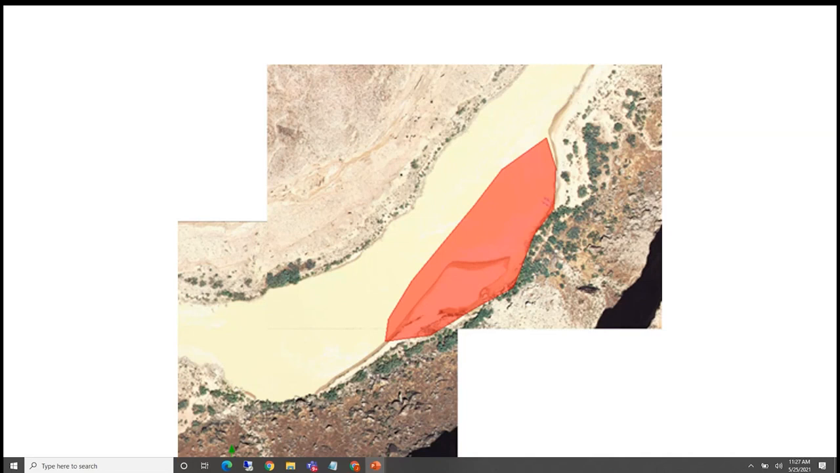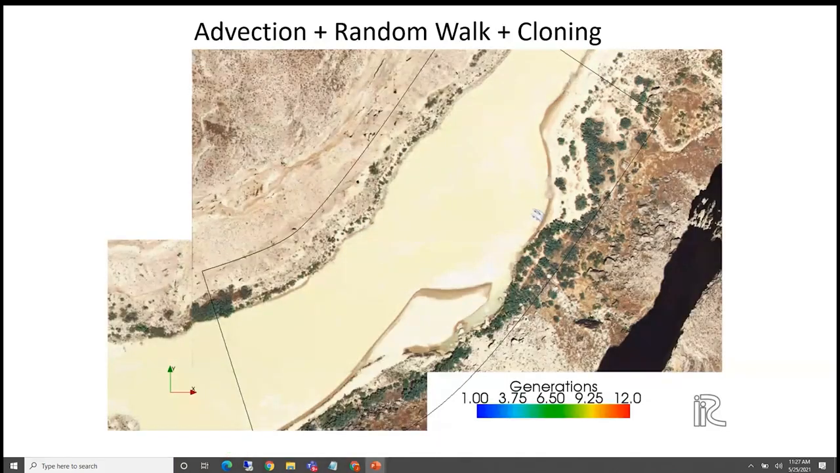And we can continue that through many generations so that subsequent particles can split again, and we can get whatever degree of accuracy we want in the region of interest without having to calculate millions and millions of particles.